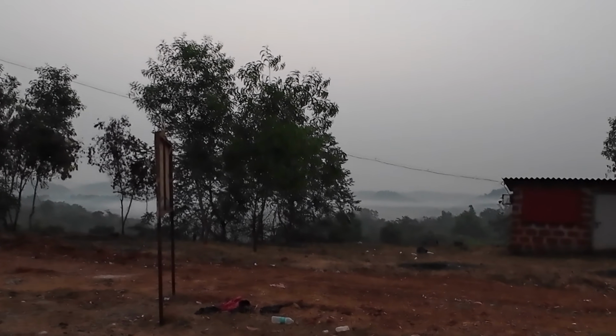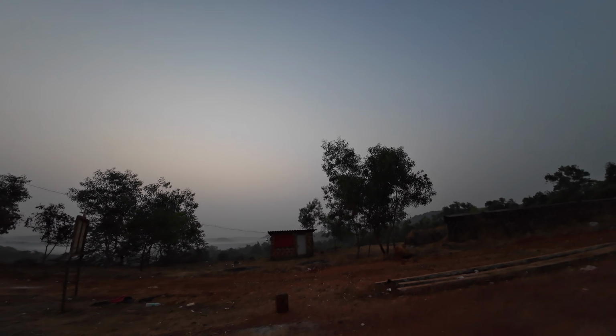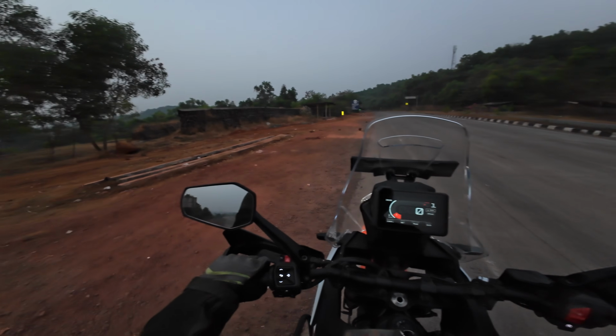Cloud has fully settled down in that area. In the night it gets dark, so the cloud was in the sky. You couldn't see in the dark, so the cloud came down. I guess that's what happened.